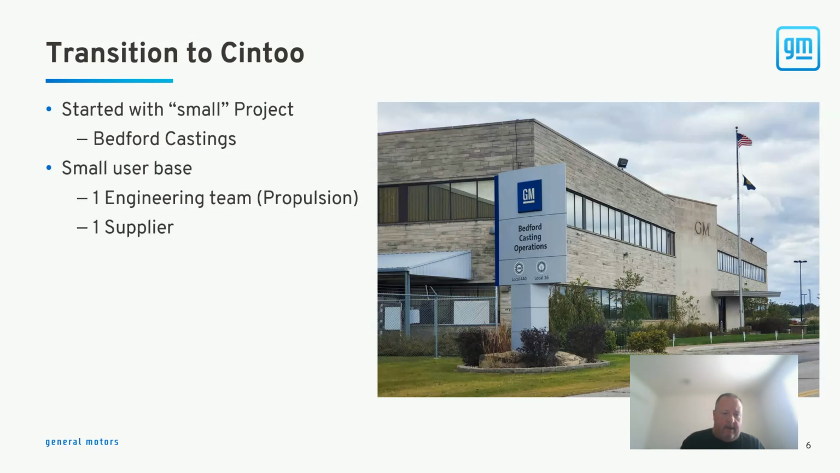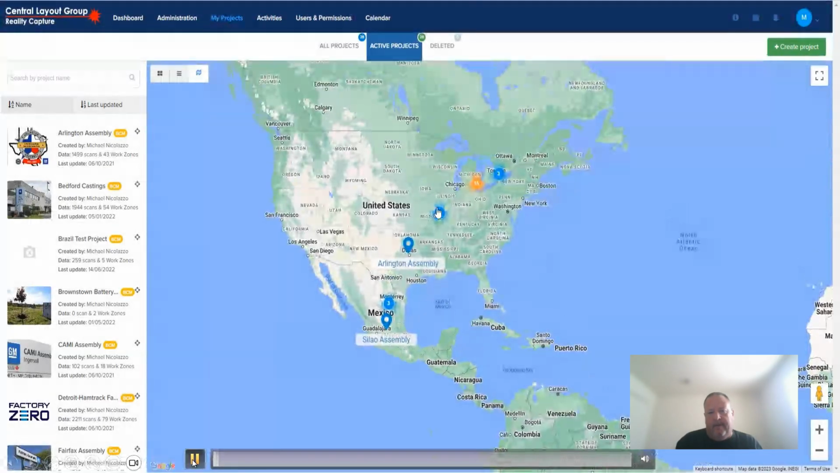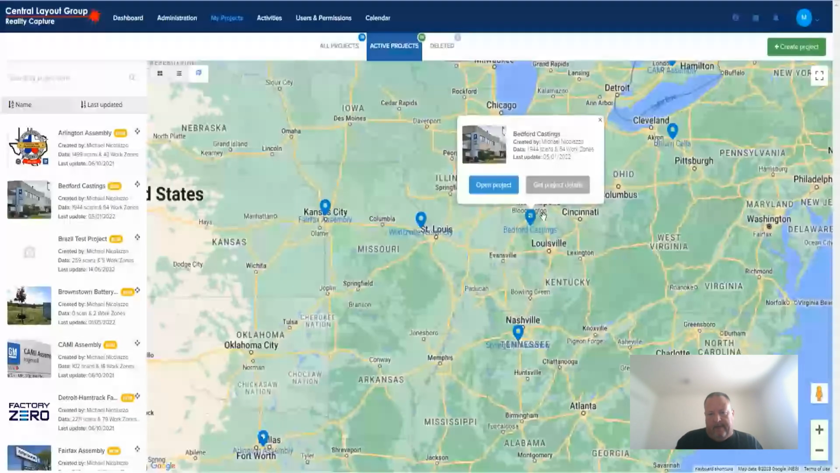So we stayed with one engineering team, which is a propulsion group, and one supplier that was working on this job with us. In this case, it happened to be SSOE again. So we were lucky that we had a company that was already well versed in this, and they could kind of help us grow through this project as well. I'm going to play a video here that kind of demonstrates what we ended up with in the Bedford project.